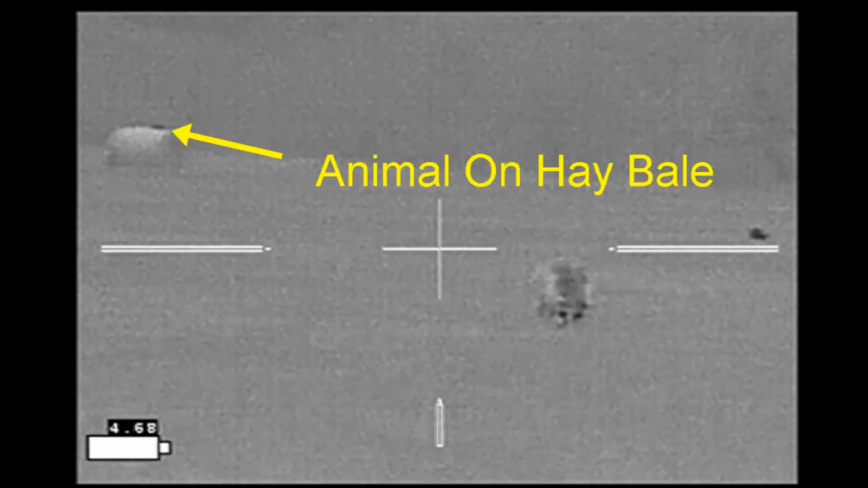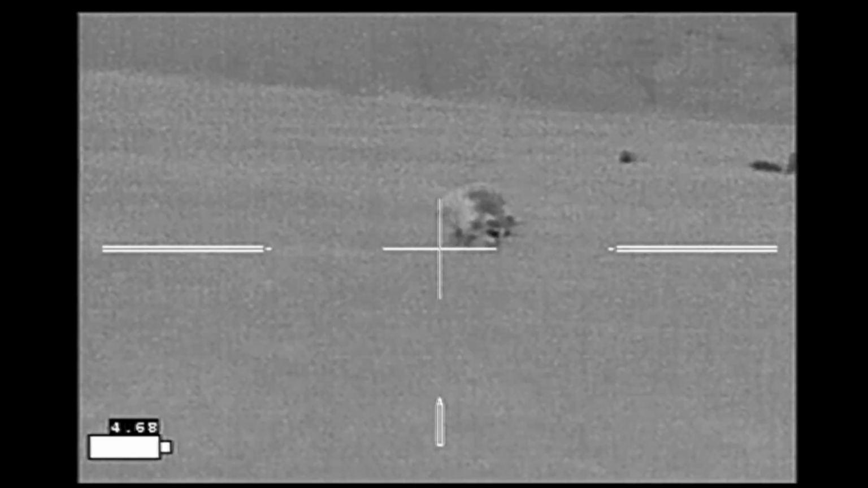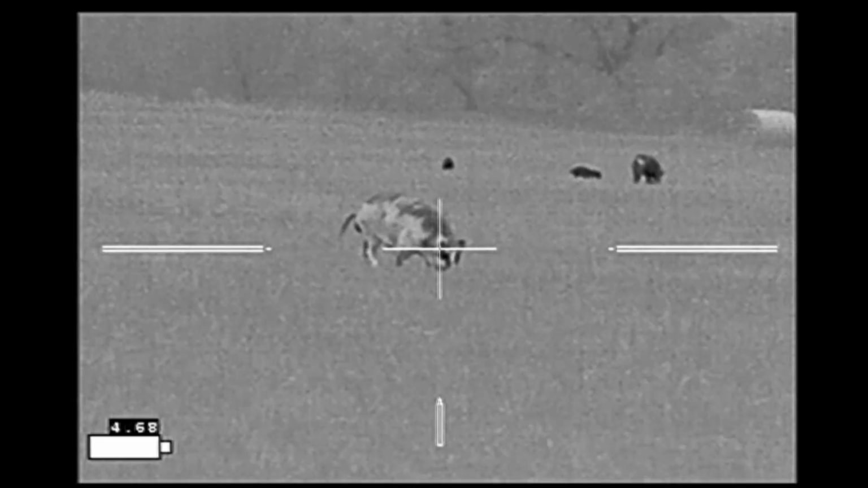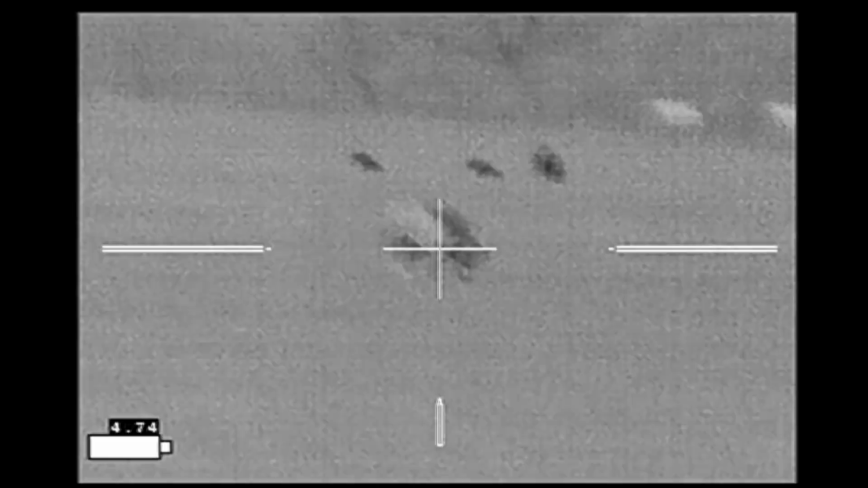In the meantime, I thought this was kind of neat. There's an animal camped out on the hay bale. Now this is a big boar. I figure he's the greatest danger to me of all the hogs in the field, so I'm going to shoot him first. Then my plan is to go after sounder 1 with sounder 2 running behind me.